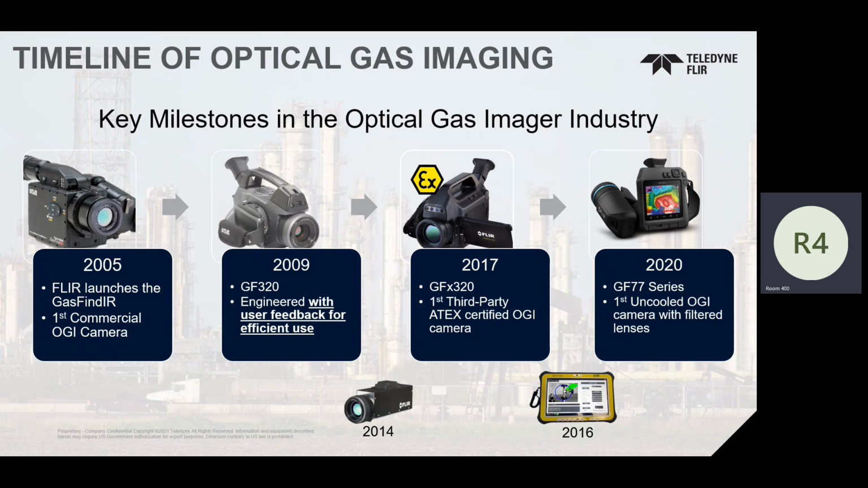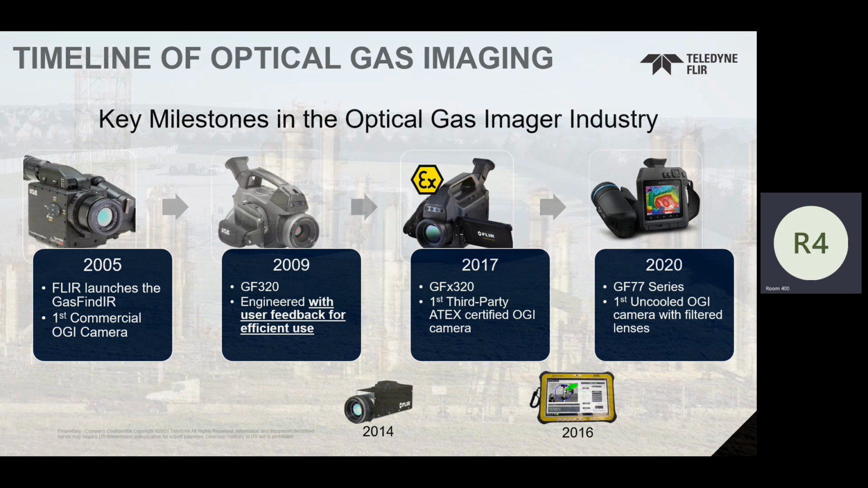And then 2016 was pretty revolutionary. What we did in 2016 is we partnered with Providence Photonics, who actually are giving a presentation right now at the same time in another room. We partnered with Providence Photonics through a minority share investment with them. And we began our road down quantification, right? Allowing optical gas imaging users to actually quantify emissions with their optical gas imaging camera, utilizing a third-party tablet.